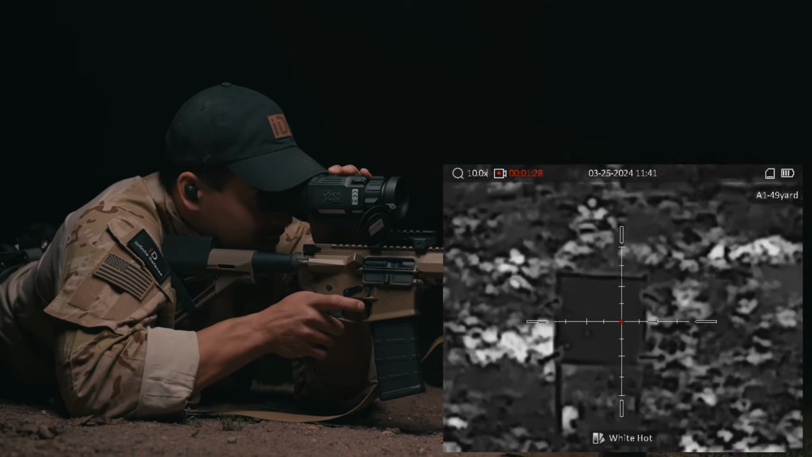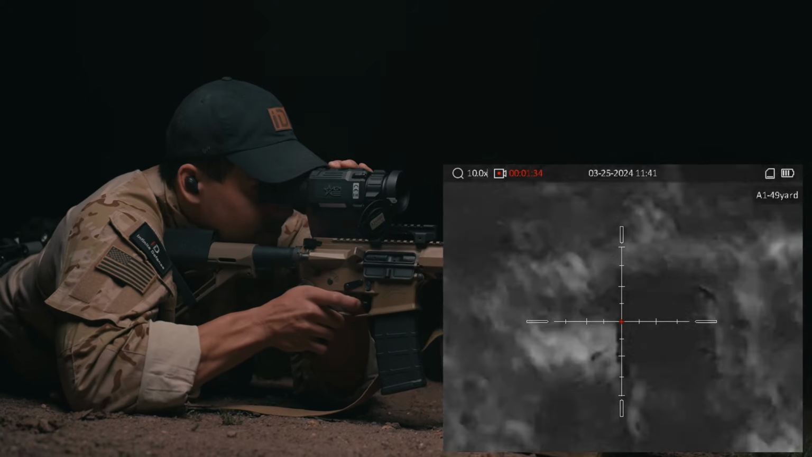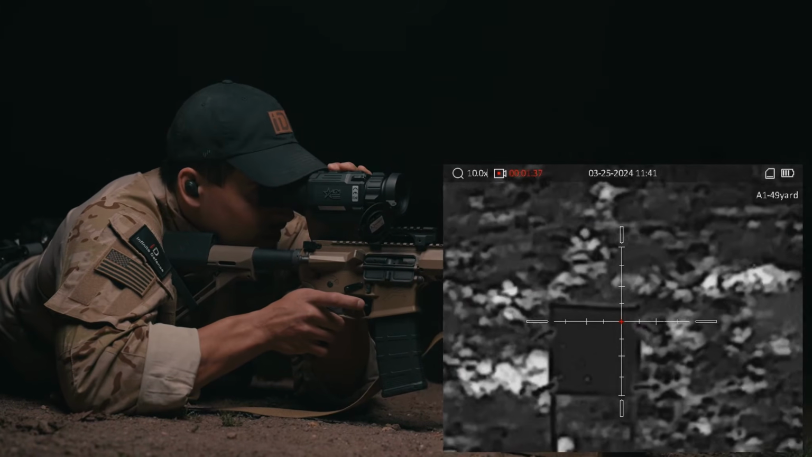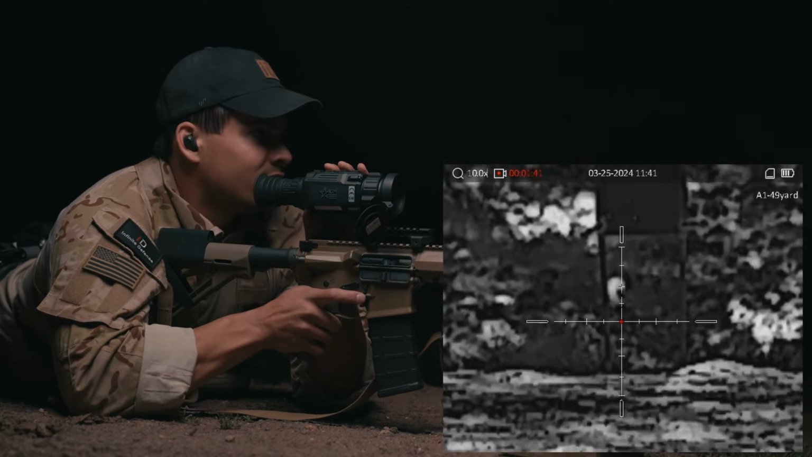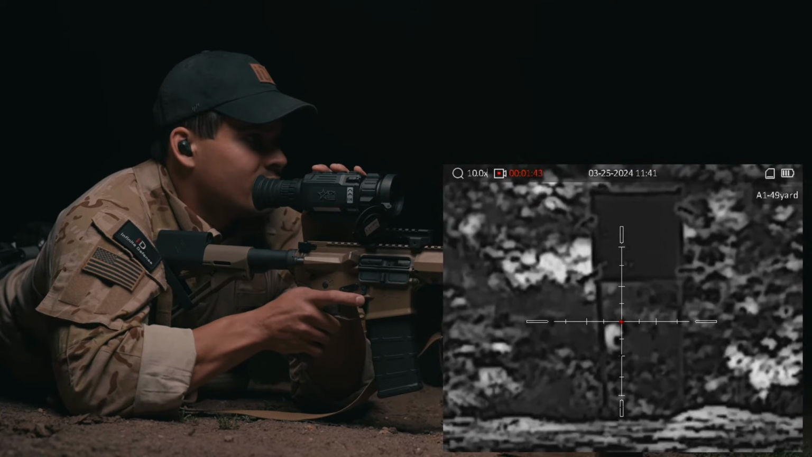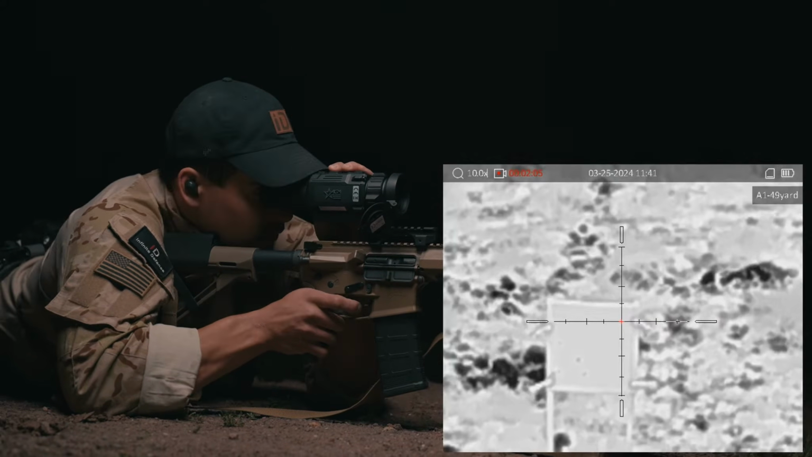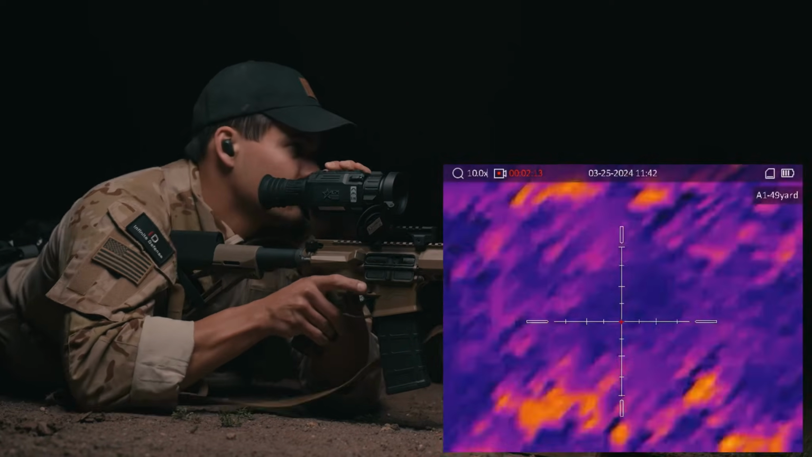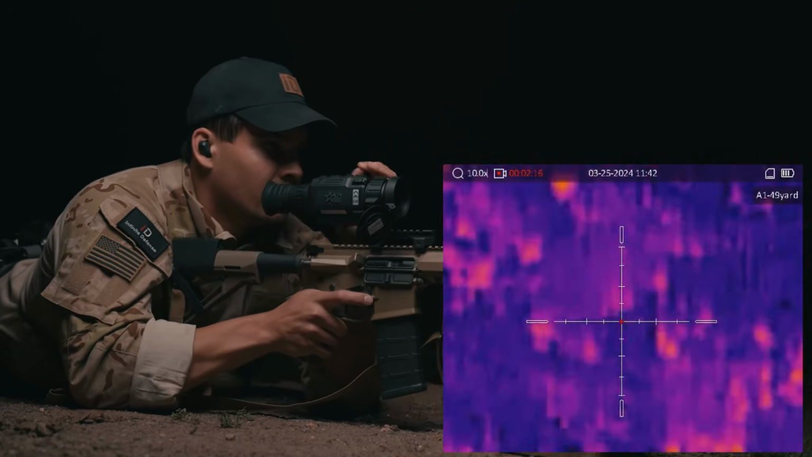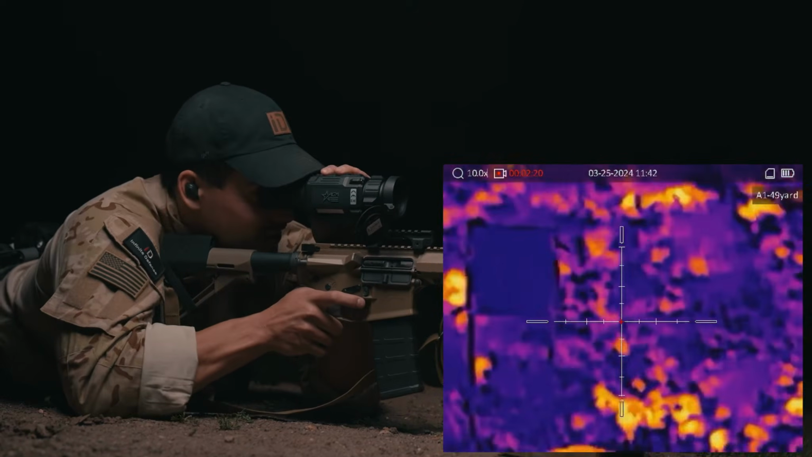Switch, so we got white hot. Shooting low left. So it's definitely still visible. Not as crisp as it was, but you can still sight in on it. Oh yeah, fusion mode looks pretty good. Actually, I want to see what it looks like when you zoom in.